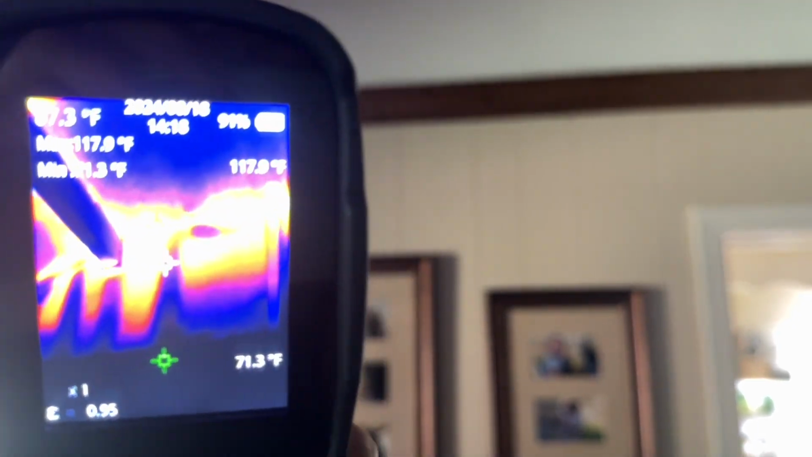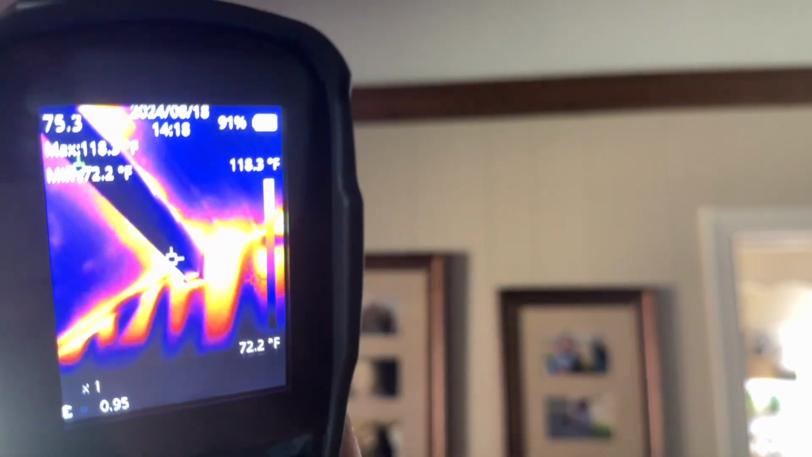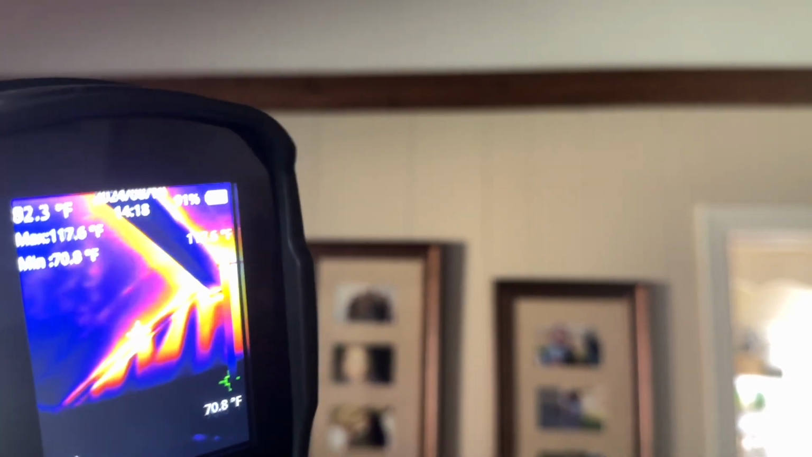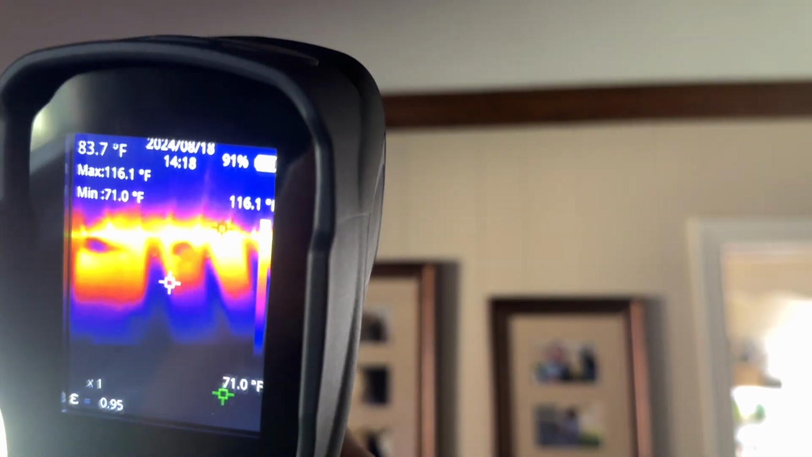And that beam, that is the beam that I showed. That beam that she showed right there. That looks brown, black. That is that cedar beam going across. And that is the end flat wall where you see the strips coming down. And then you can see that is the upper corners where the trim is.